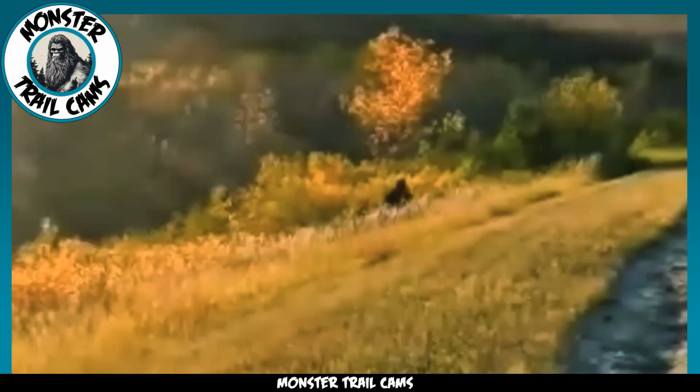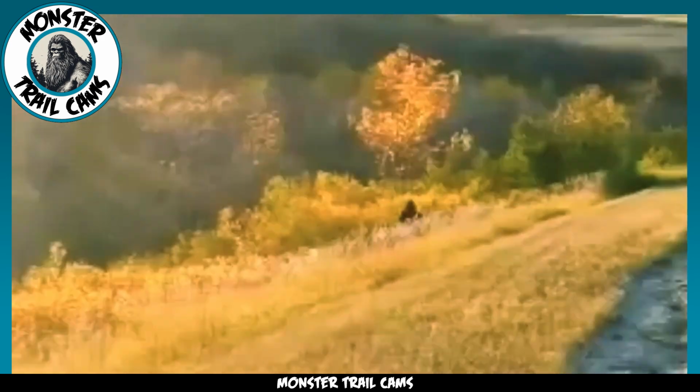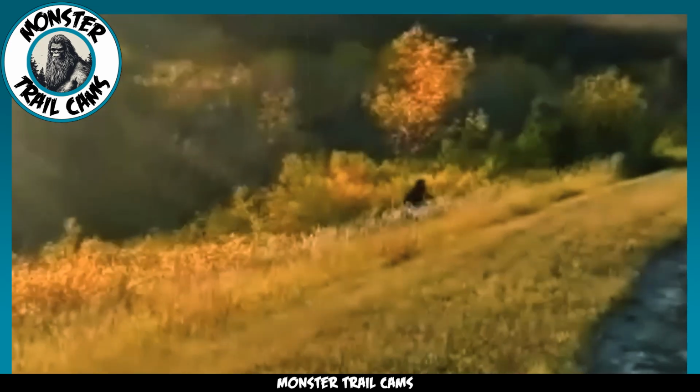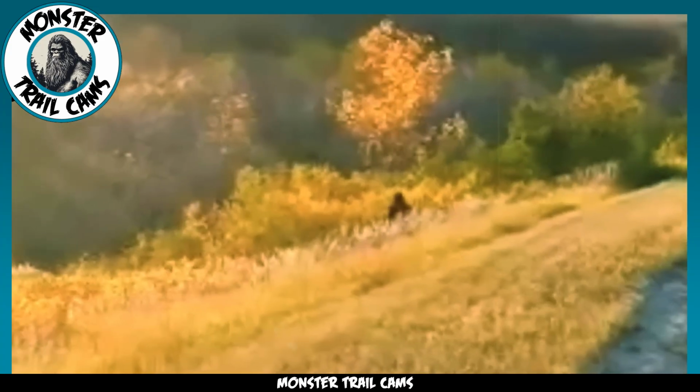The only two large mammals native to this area that have dark hair such as this creature are bears and bison. And while the footage here isn't the clearest, we can be certain this beast is neither a bear nor a bison. It bears an obvious resemblance to an ape or other large primate. However, there are no primates that inhabit Wyoming. This means we are looking at none other than a Bigfoot.